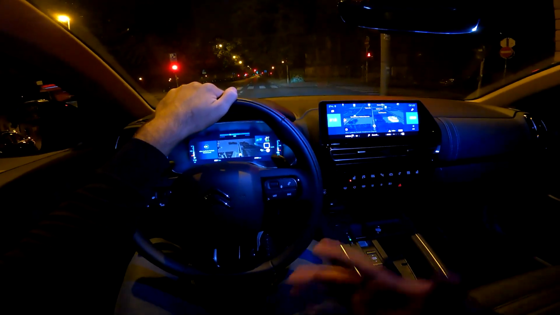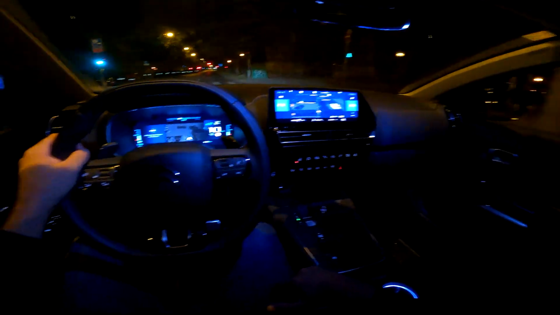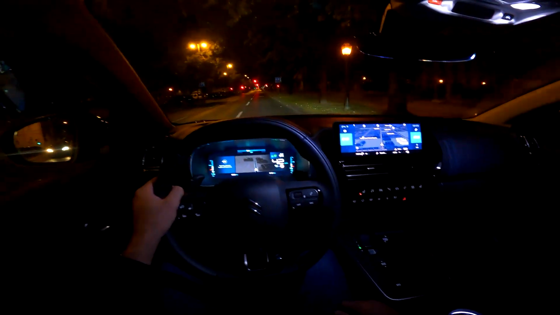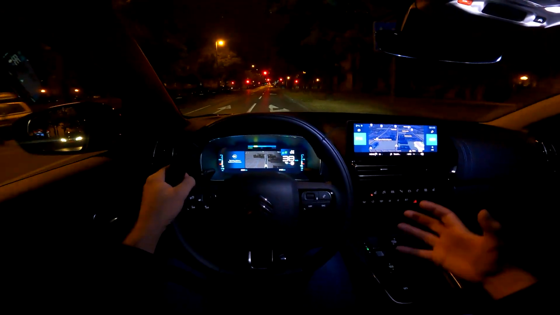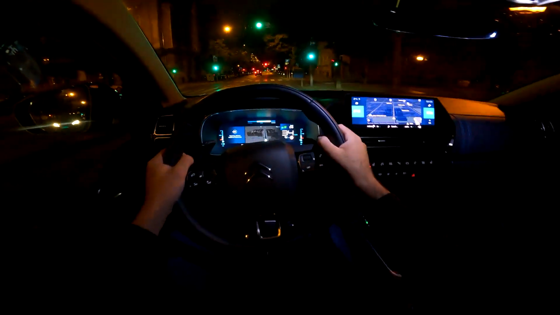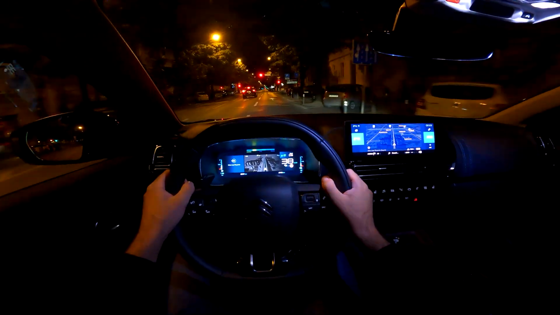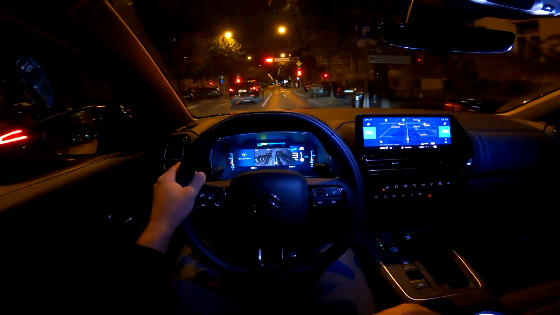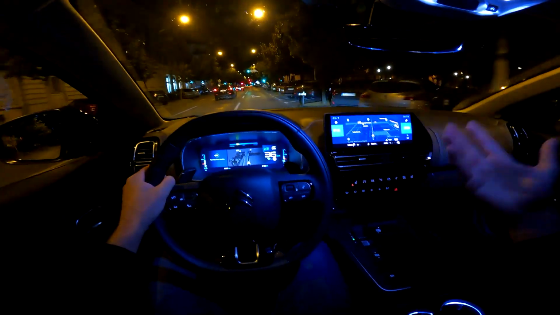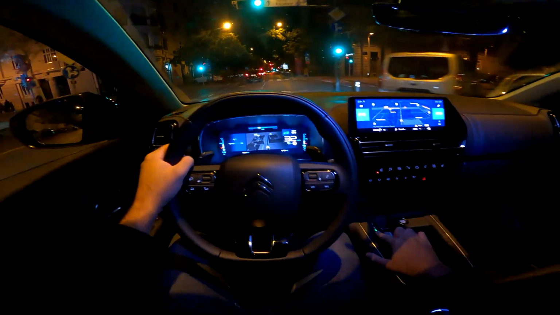And once again, if you do the daily commute, the hybrid and electric modes would be the best modes for you, most efficient actually. But of course, if you want to use the full power of this vehicle, sport mode is the way to go. And yeah, well, it's really potent and a lot of newton meters of torque, instant power available.